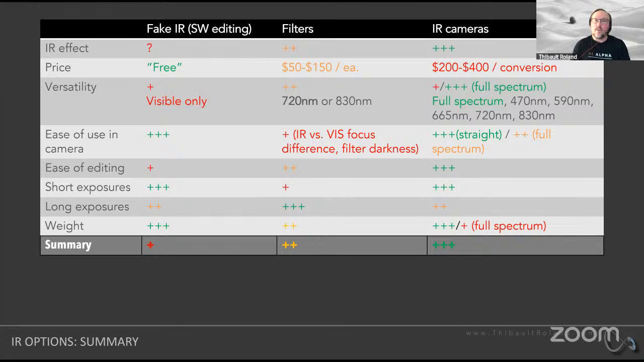One thing that I did not stress probably enough is that with infrared cameras, because now you're going to be able to capture so much more infrared light, you are going to be able to use these cameras handheld. You are not stuck using those cameras with a slow shutter speed. You can totally use them with a very fast shutter speed, and that's also the advantage over filters.